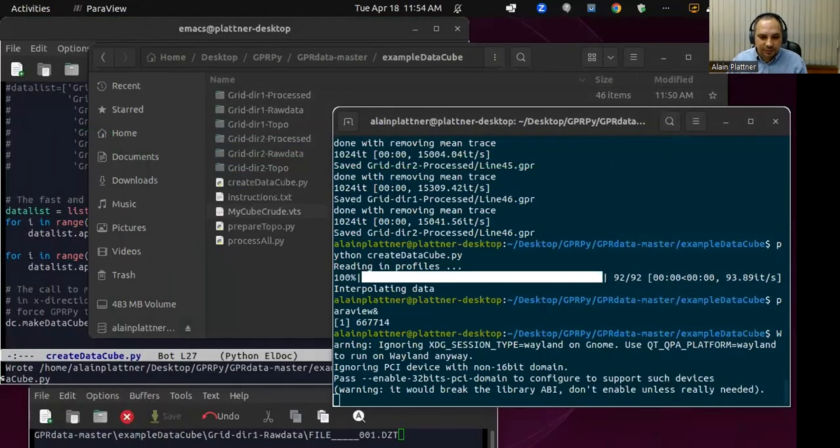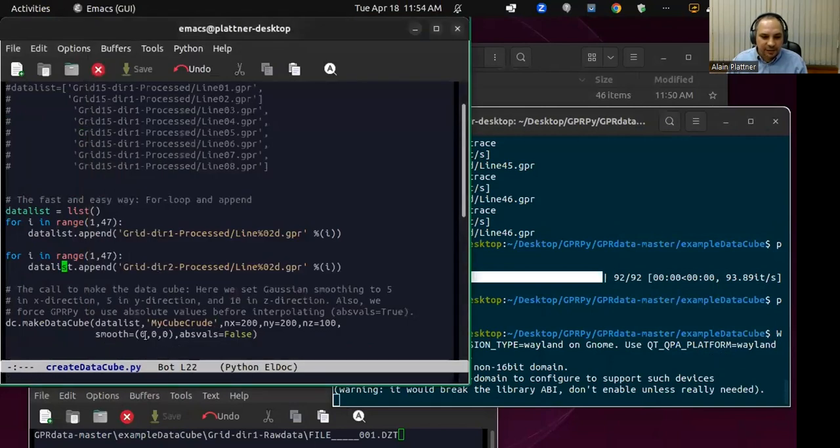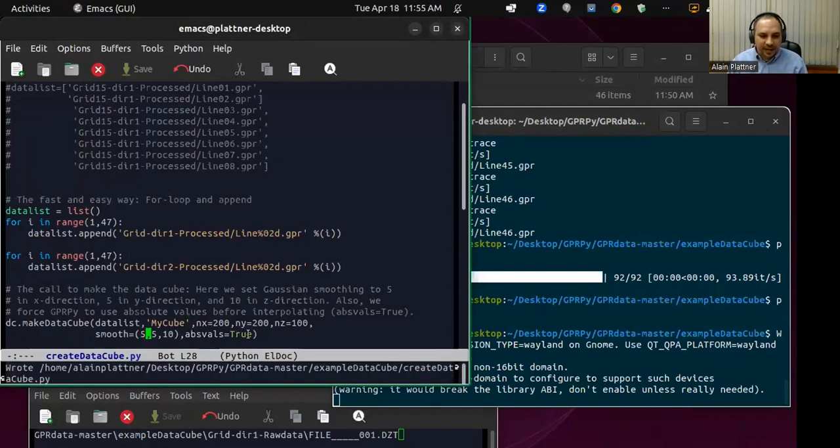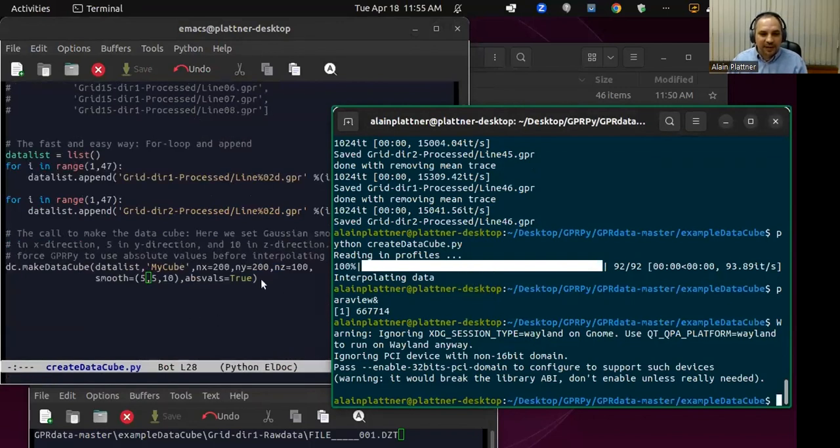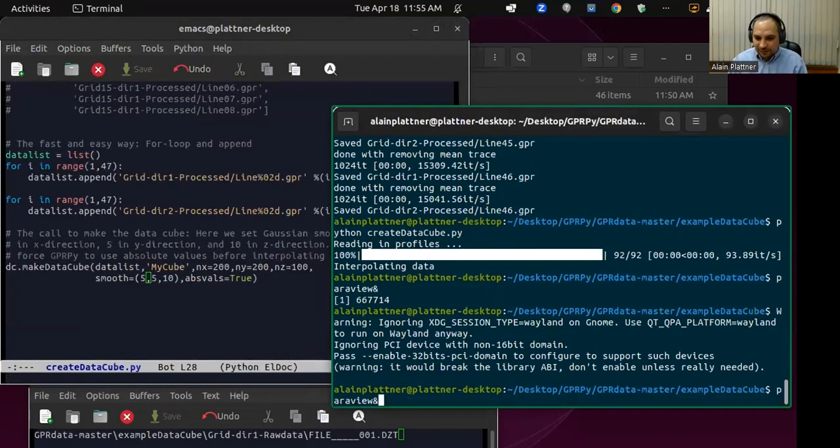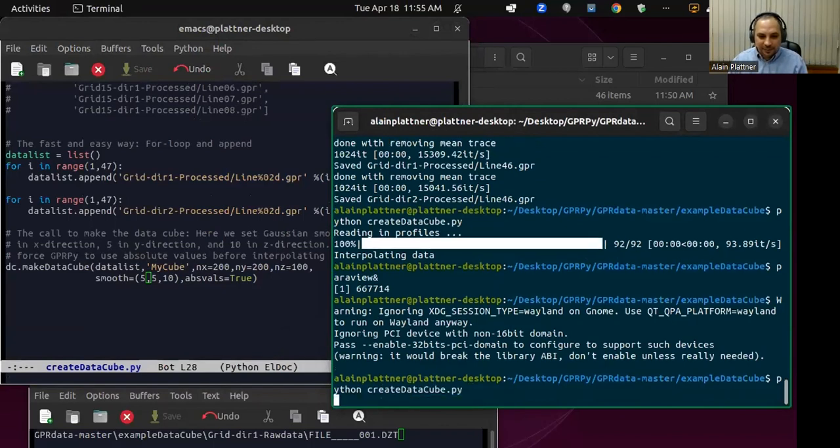What we could do is do what we had earlier, where we just use the smoothing and the absolute values. And of course, again, I tried out a couple of different values to see what brings it out the best, and felt like this one here worked the best. So let's do the same interpolation again, but with smoothing, absolute values, and store it into a file called mycube.